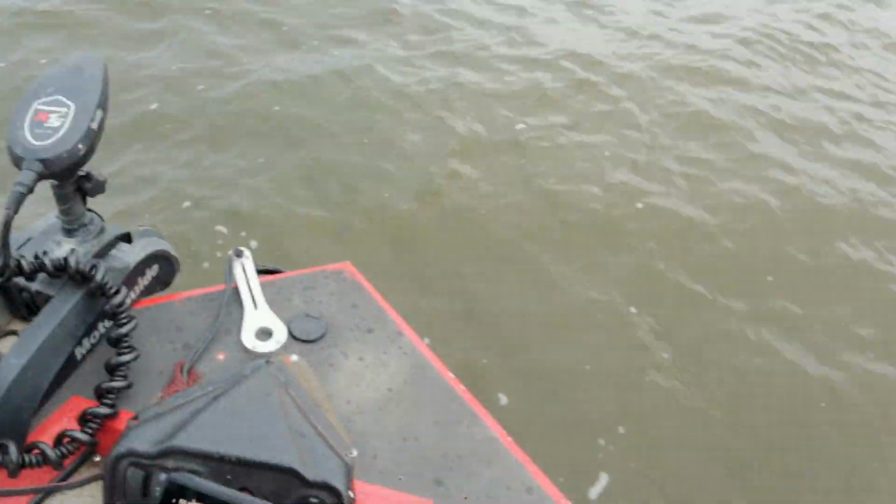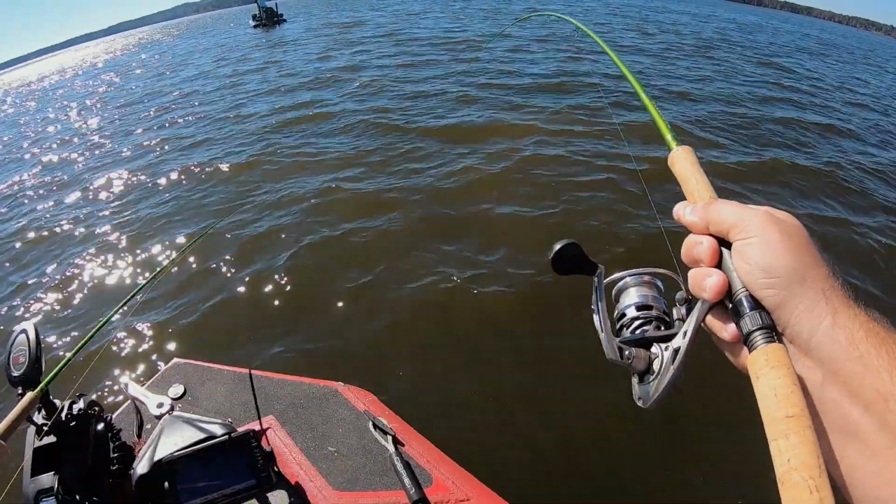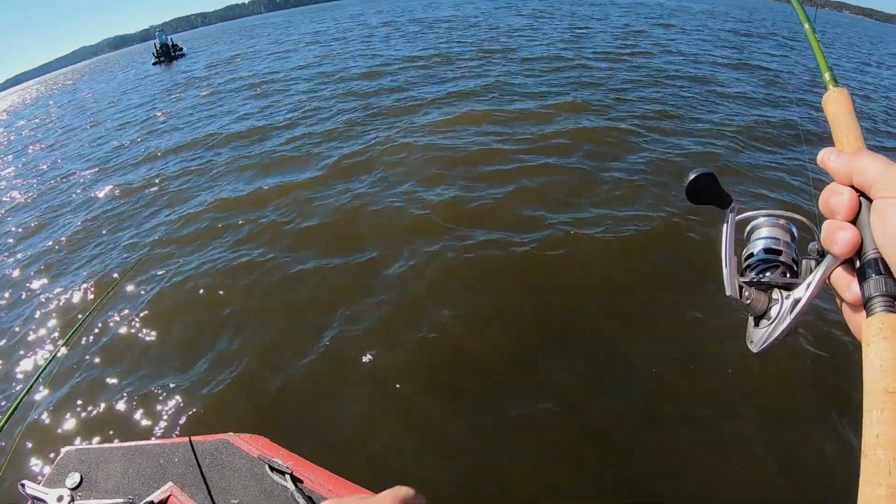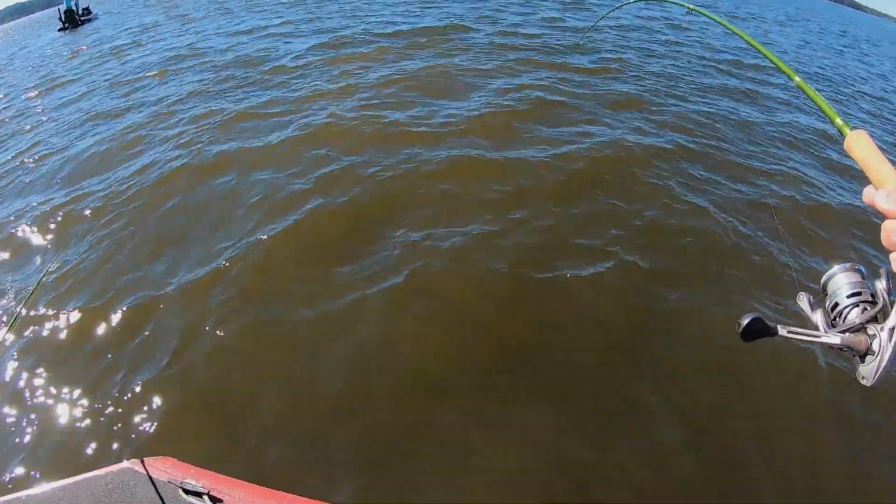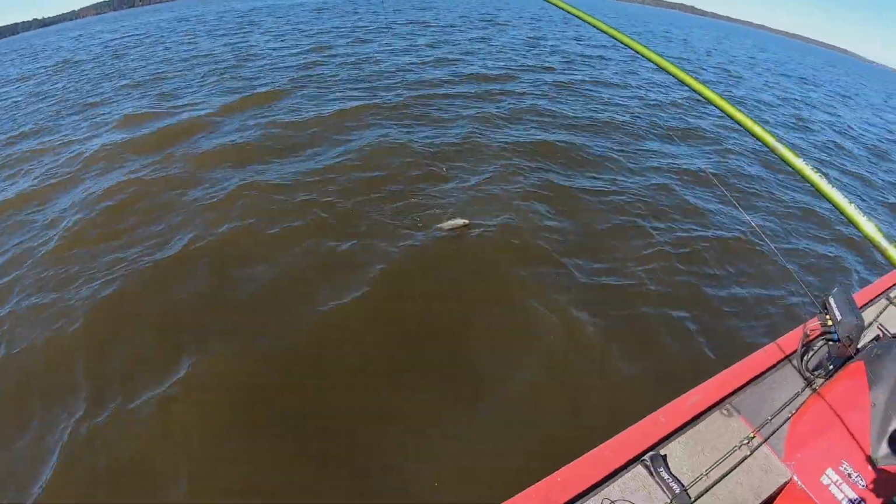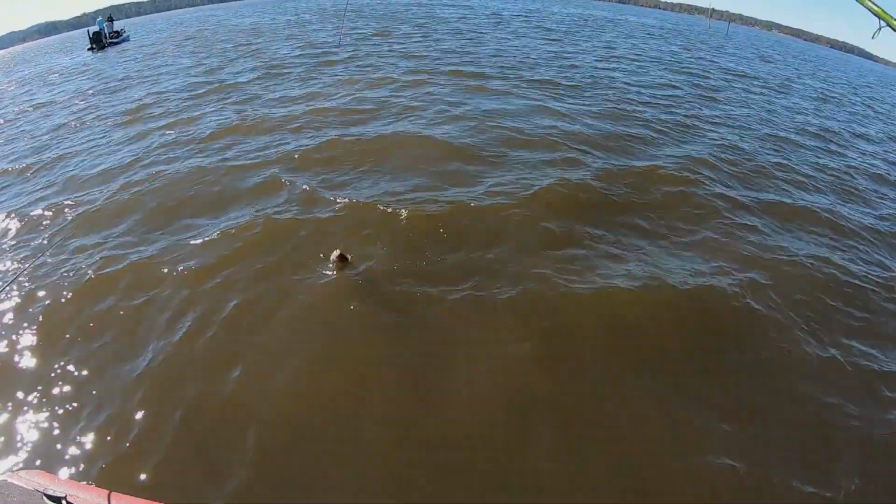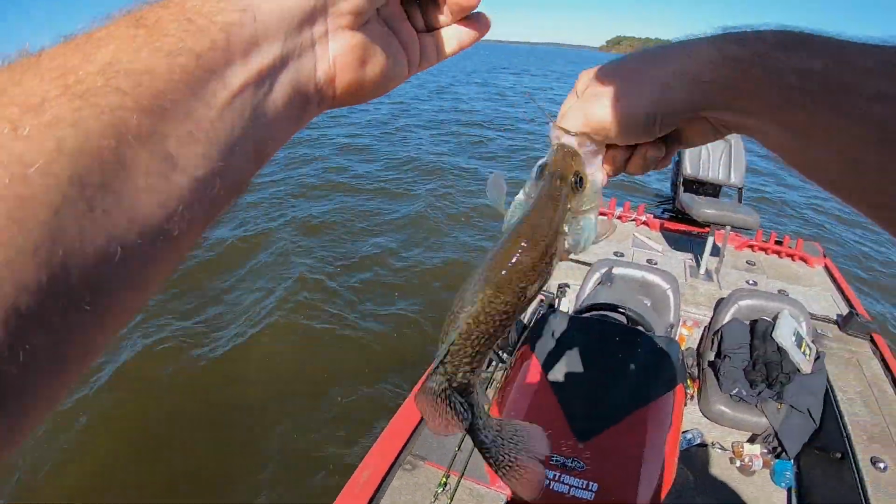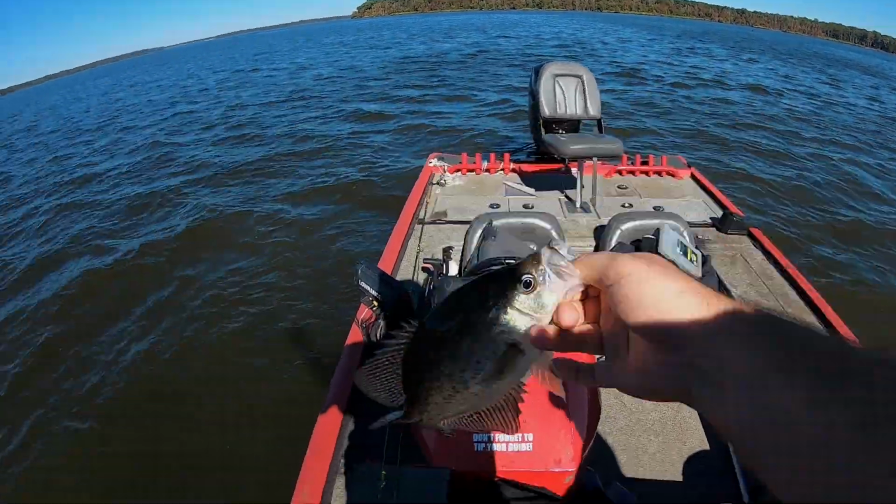Here we go. There we go right there. There's your crappie. He's a fighter. Definitely another 2 pounder. Come on up here, buddy. Woo! Nice crappie, guys. Look at that. He ain't a 2-pounder, but he's definitely a good eater.